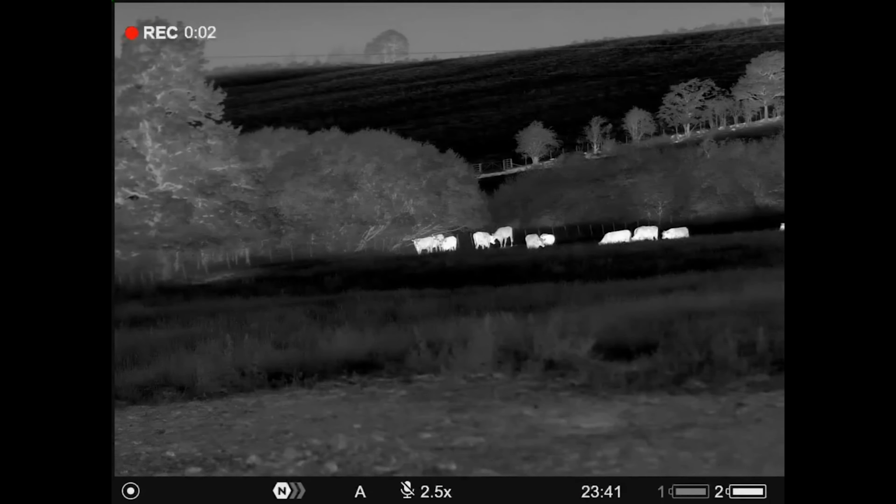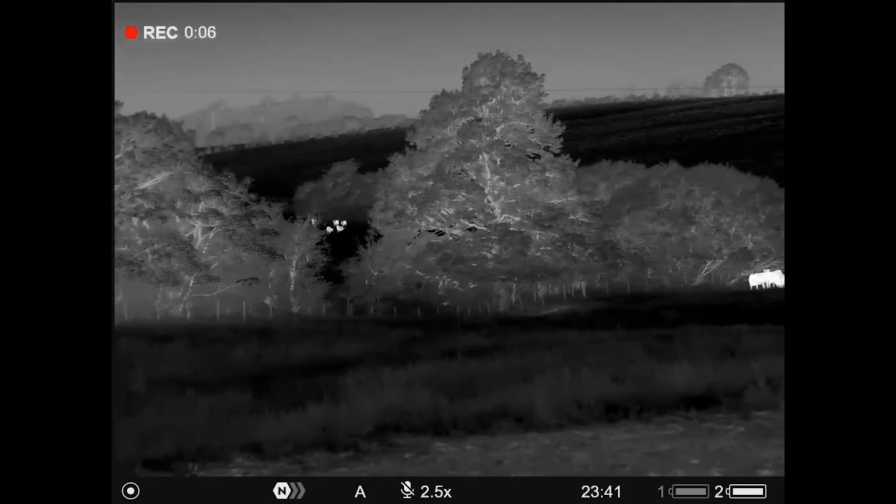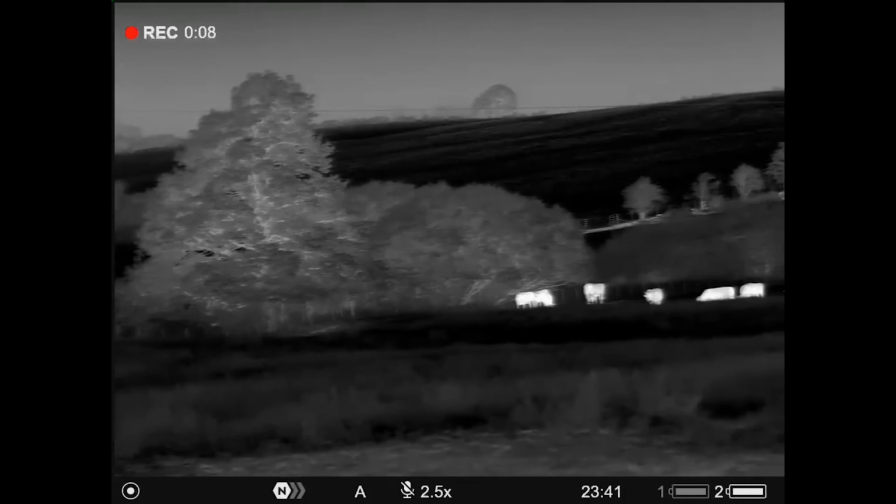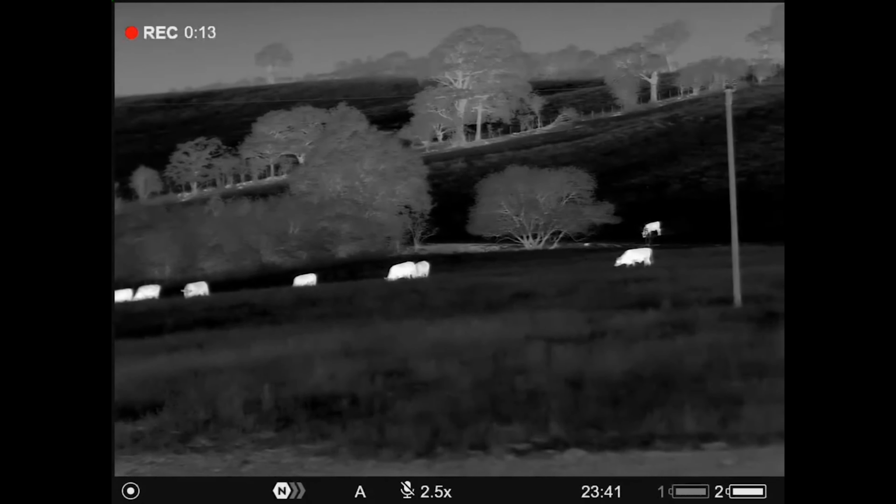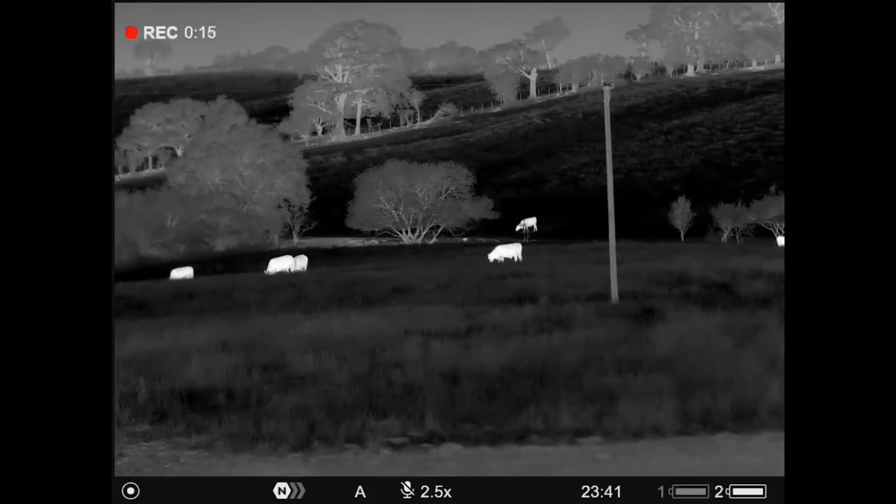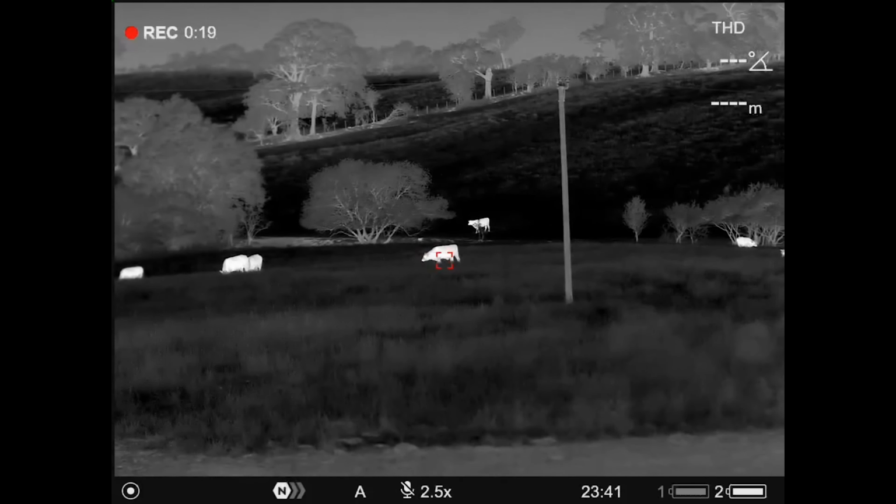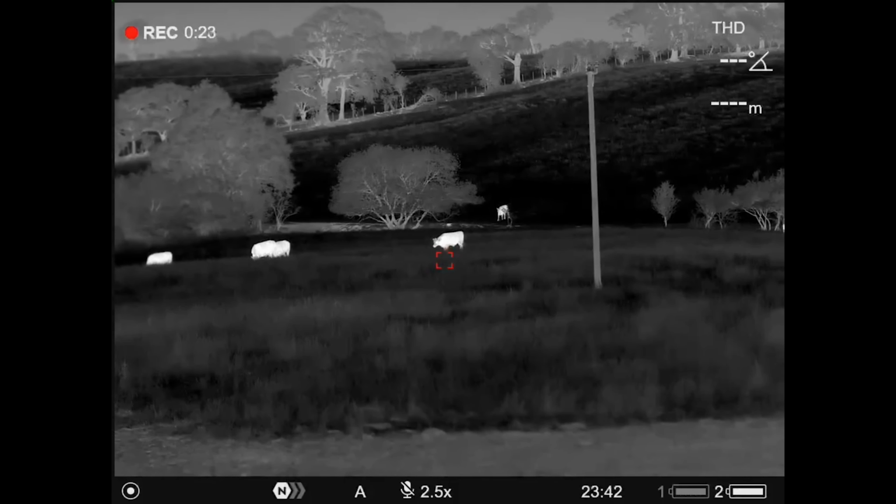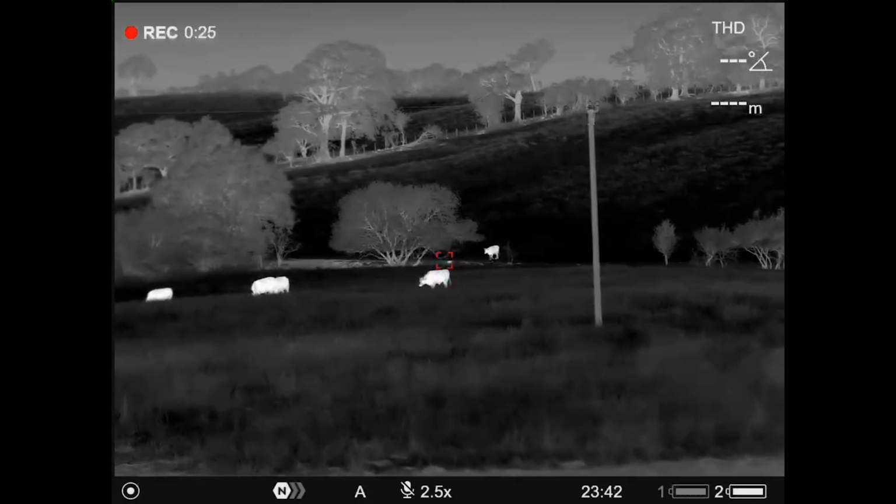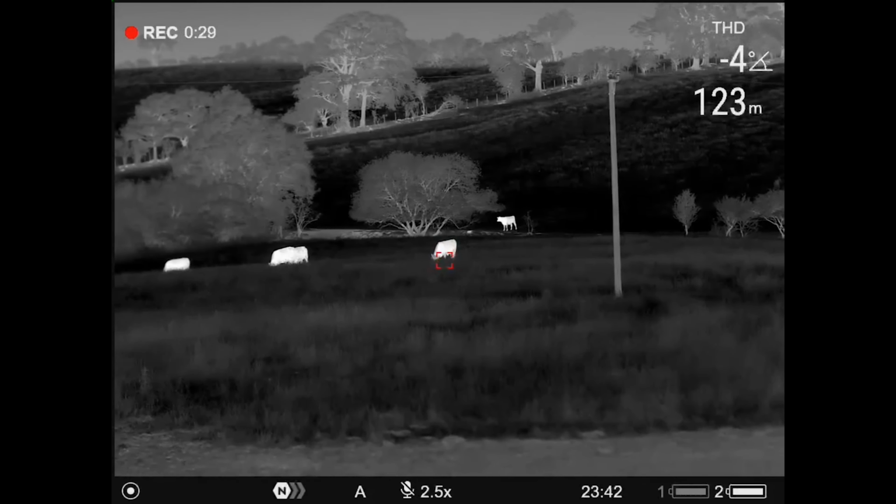So during my introduction there, this is the footage I was referring to. This is my first time looking through the XL50s, and what struck me was the fact that the cattle in the foreground are just every bit as in focus as those trees away in the background, which is roughly 260, 270 metres away. I'm starting to range find here